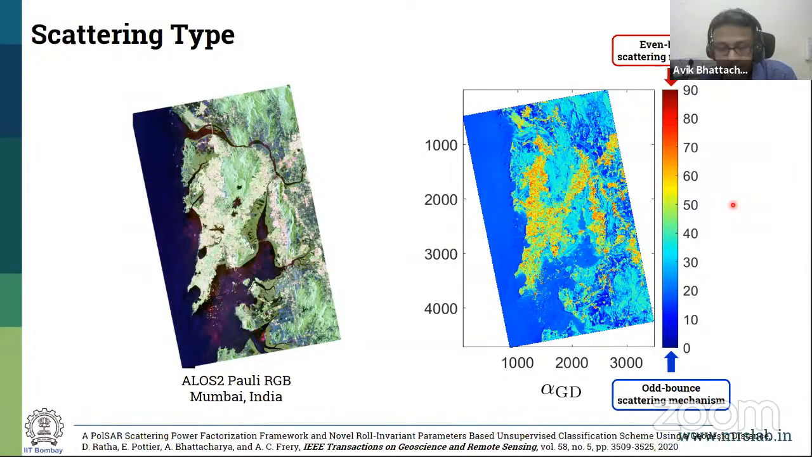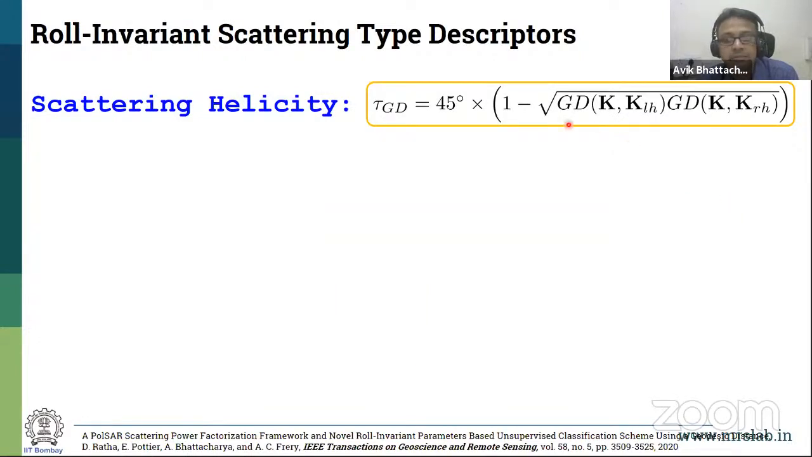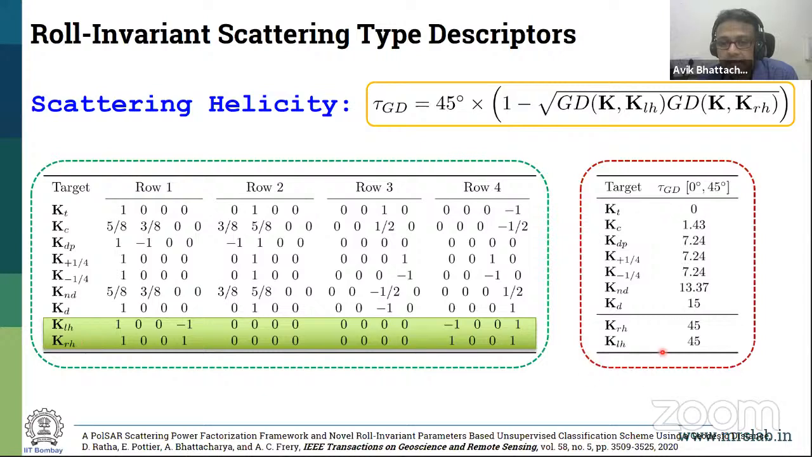scattering type parameter. But the idea again is the helicity parameter. This is a parameter which characterizes the asymmetric nature of the target. So again, the same thing I wrote over here, but concentrate on the last two rows, which are the helix. Now, if I see this parameter, it is 0 again for a trihedral, which is obviously true because this is a symmetric target, and dihedral is some value.